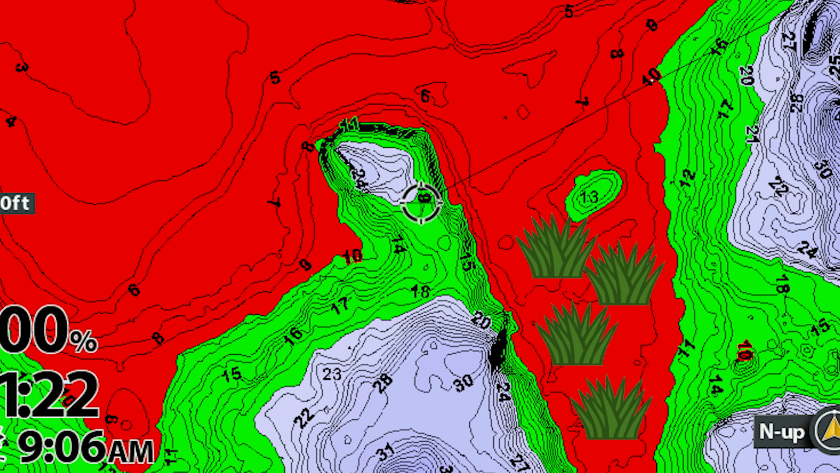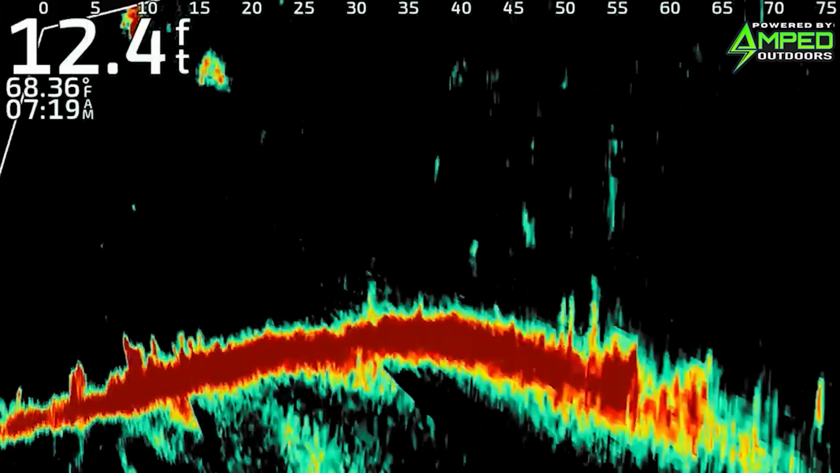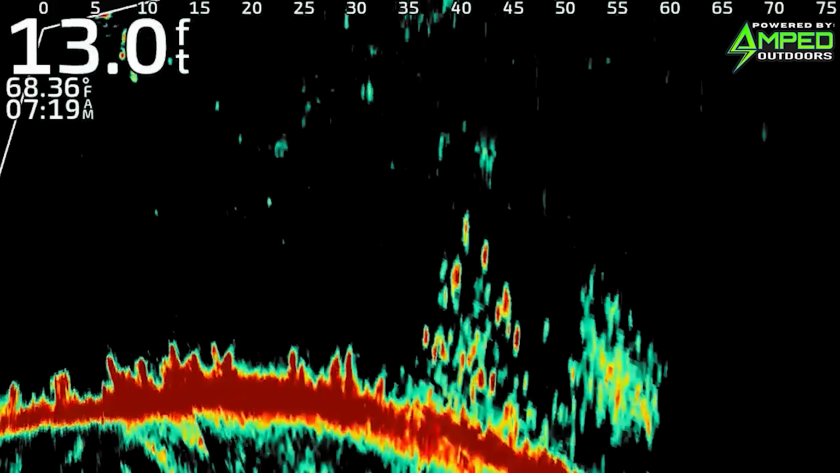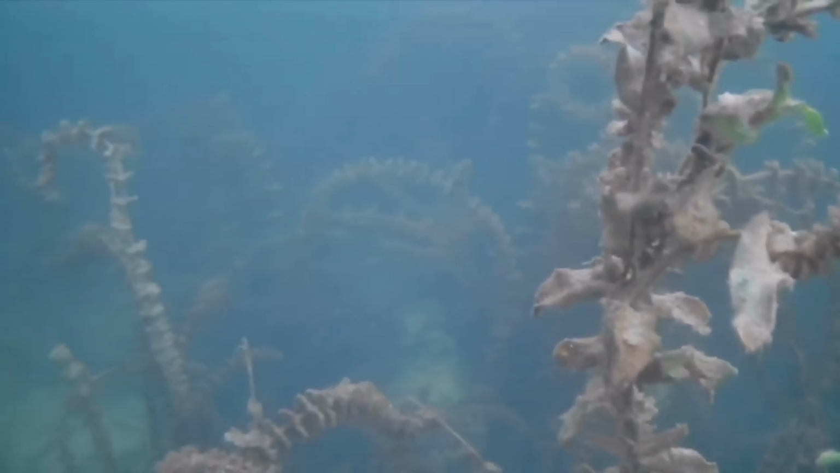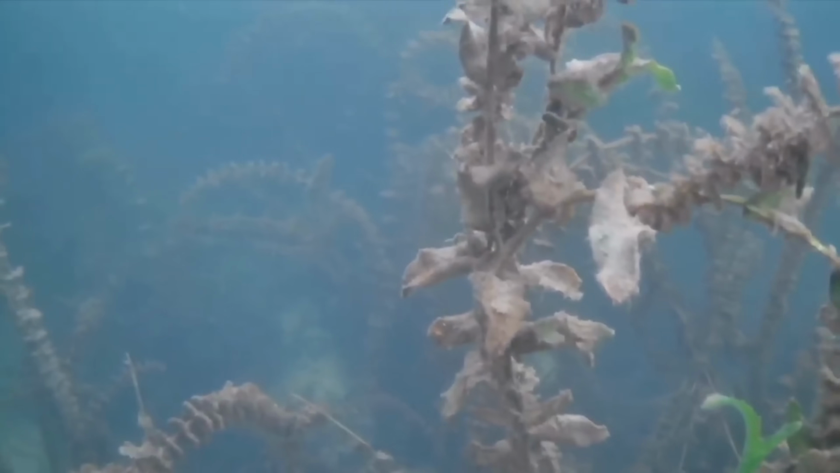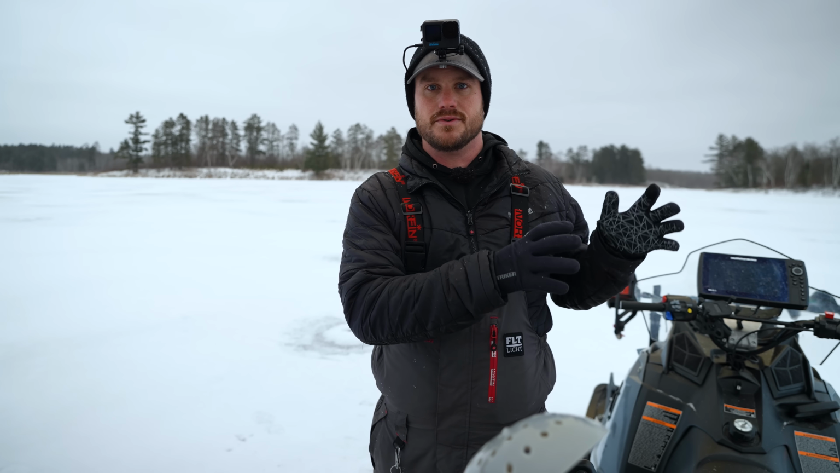There's a few things you can look for to help maximize your time. One is looking for open pockets in the weeds, especially if you've done some looking with your side imaging or even your live scope through the ice, being able to find some of those open pockets of weeds. The other thing I like to do is drop my camera down and just see what I'm looking for. If I'm seeing muddy bottom, tall weeds, sparse weeds, whatever I'm looking for. And then another thing that you can do is look for just some minor contour changes.